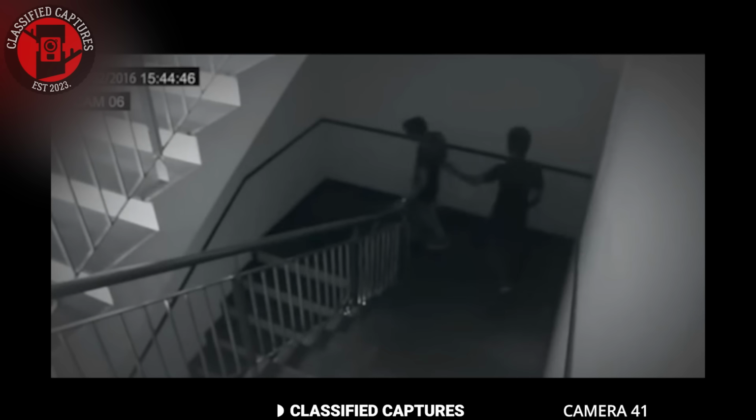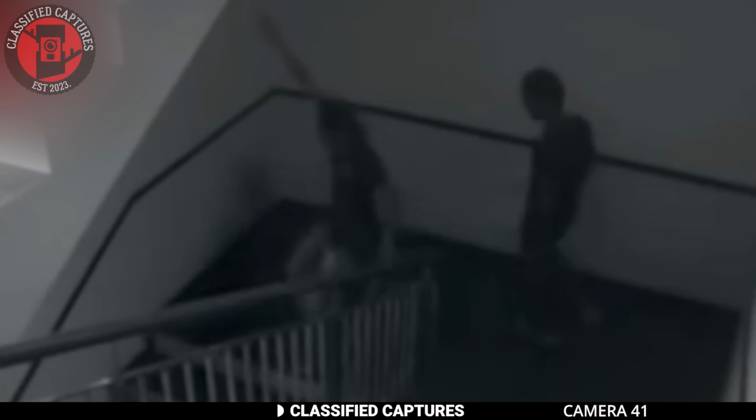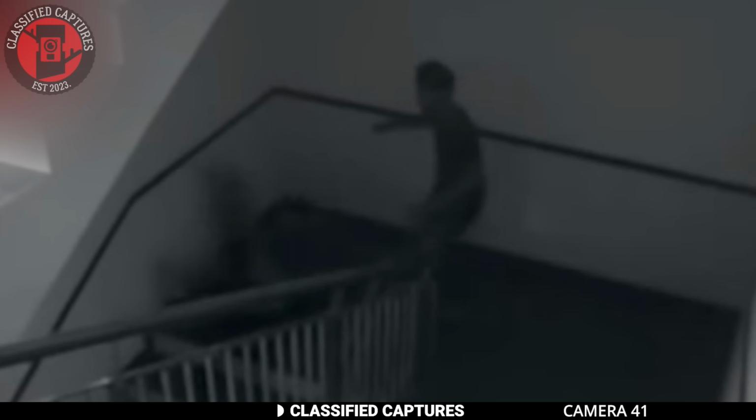Two men were going down a flight of stairs when, out of nowhere, one of them fell to the ground and started swaying his arms and legs. The other man, clearly startled, rushes to drag his friend off the ground, and they both run back up the stairs in a panic. Now let's take a closer look at the footage and see what really happened.